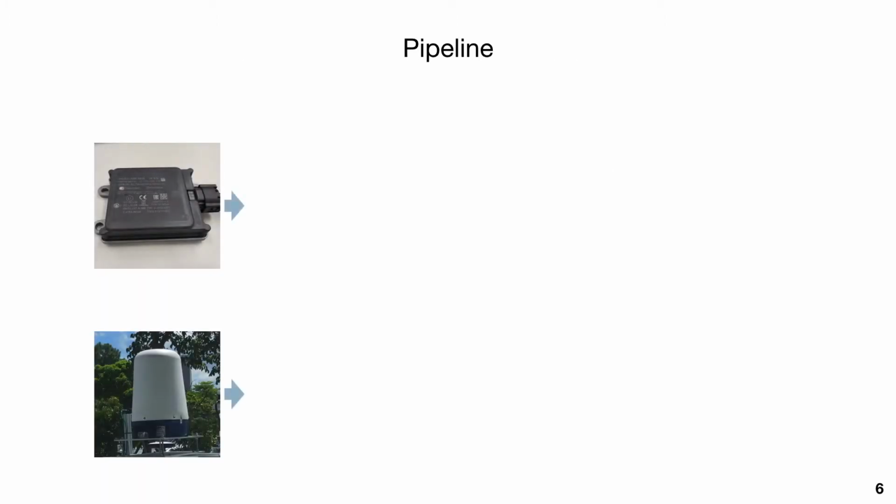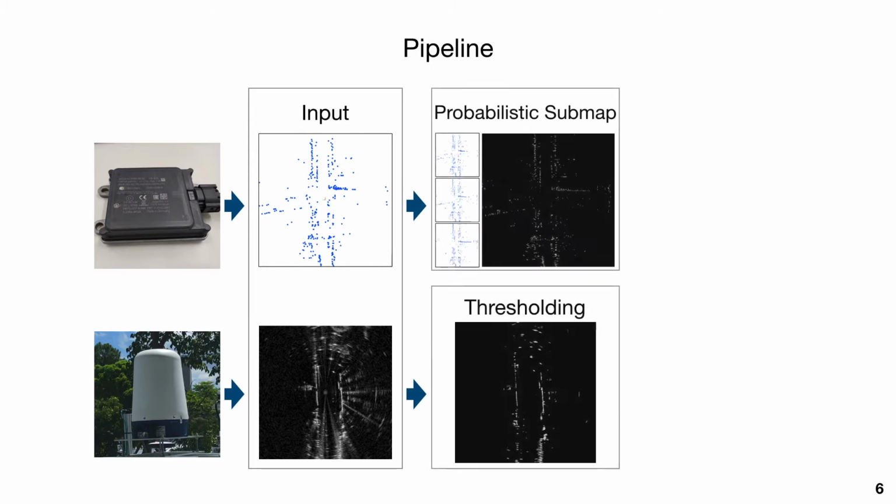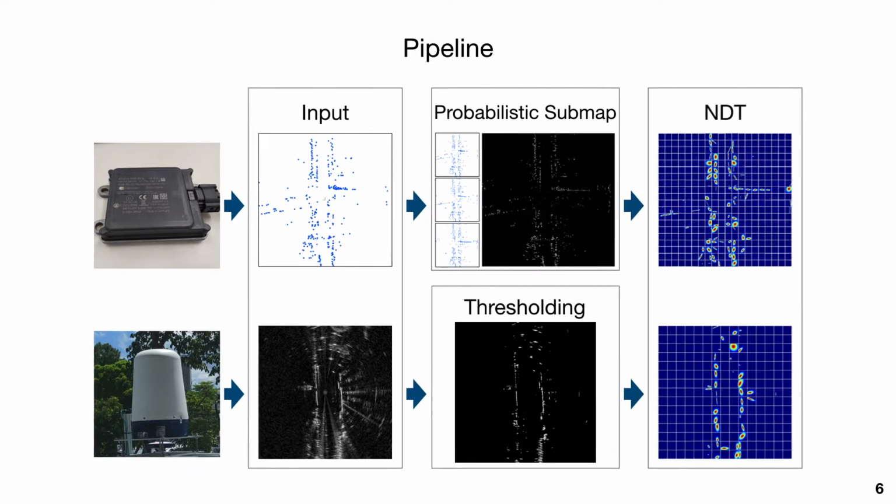In this slide, we will give the overview of our system. For automotive radar scans, we propose the probabilistic submap to handle the sparseness problem. And for scanning radar scans, we simply apply a threshold to remove part of the radar noise. In the end, to achieve radar odometry, we use a normal distribution transform-based method to match the consecutive preprocessed radar scans.